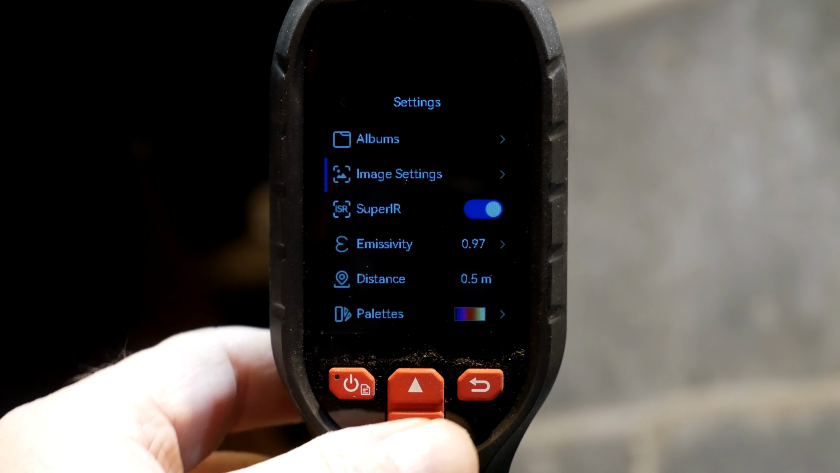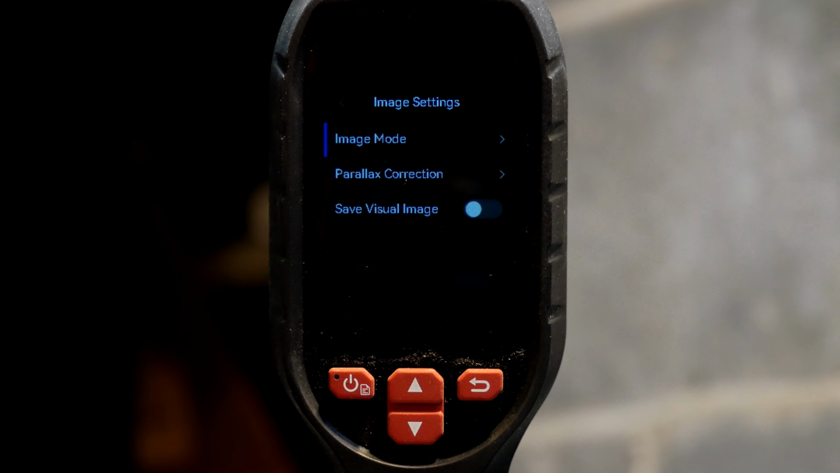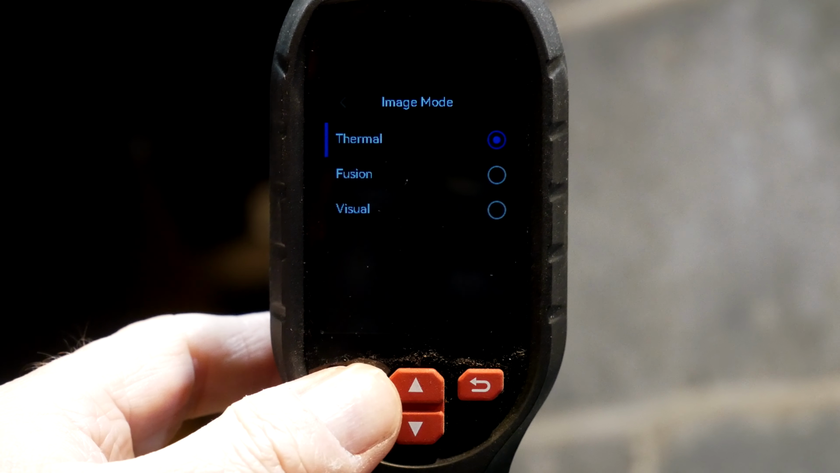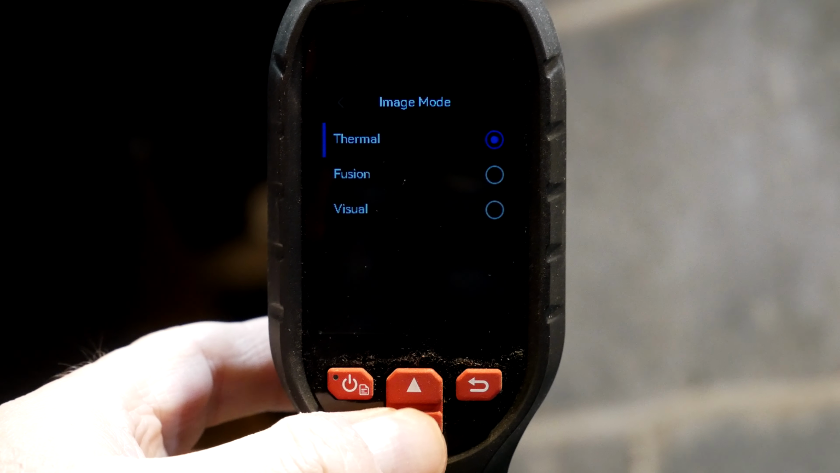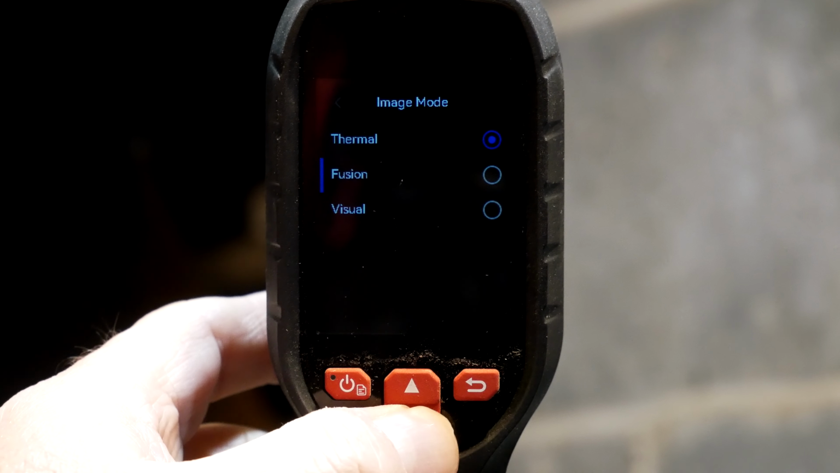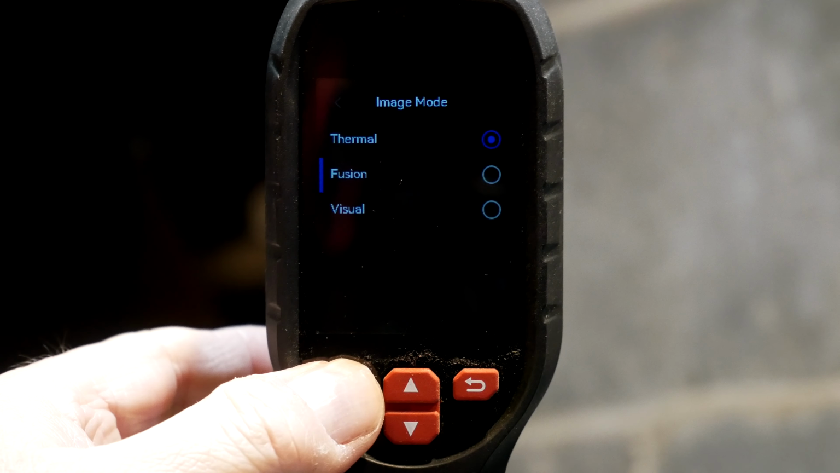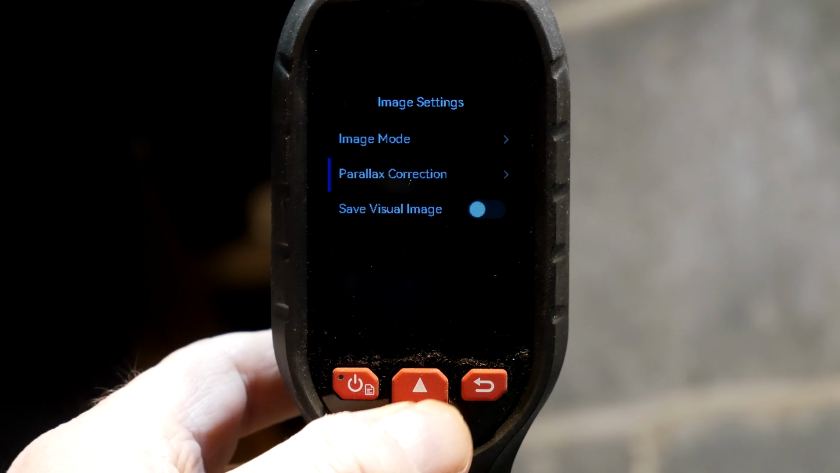We can go down to the next one and hit that button to jump into that menu. And now the first item is selected. We can see what the menu choices are there. Thermal, fusion, visual, so there are different options. Right now we're on thermal. Let's switch to fusion. Let's see, how do we switch? Yeah, there we go. Up and down arrow, and then when you're ready, select it. Now you can return to the previous menu.